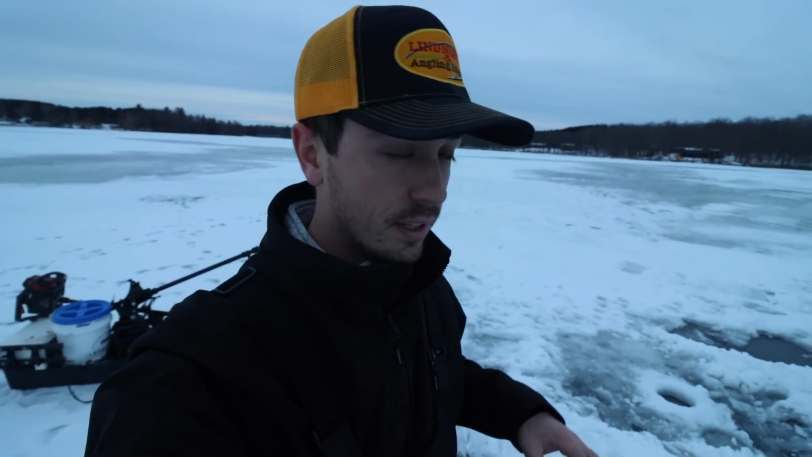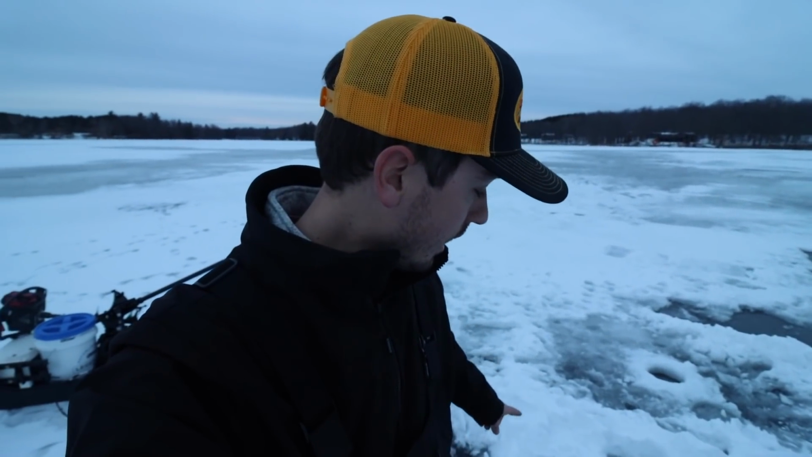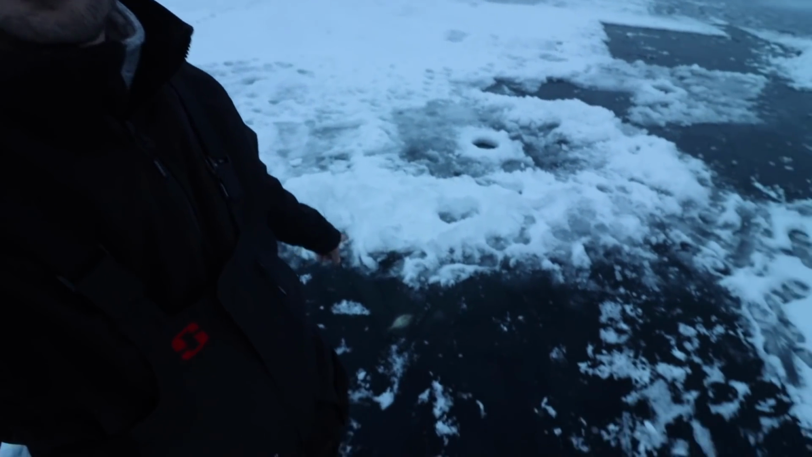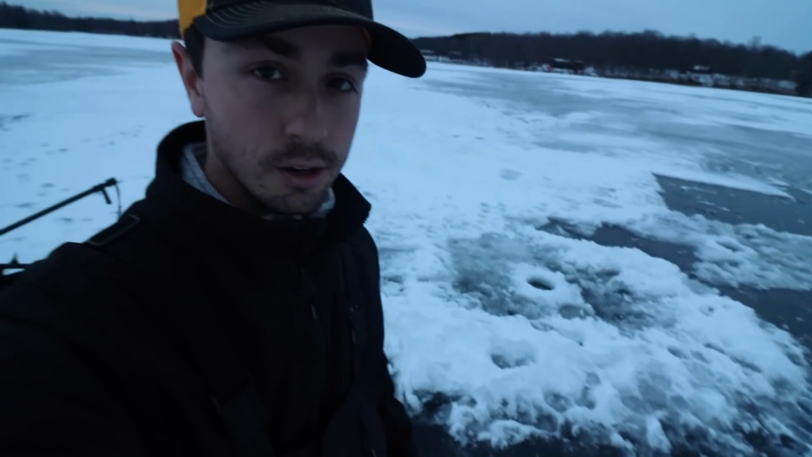More often than not, if it's in really deep water like that and barotrauma happens, it's gonna end up on the top of the ice. And if there's snow all over the ice, you're not gonna see it. But we had some recent snow melt and now you can see it down there. So anyway, we're gonna chase some basin crappies tonight and get some fish for the frying pan.